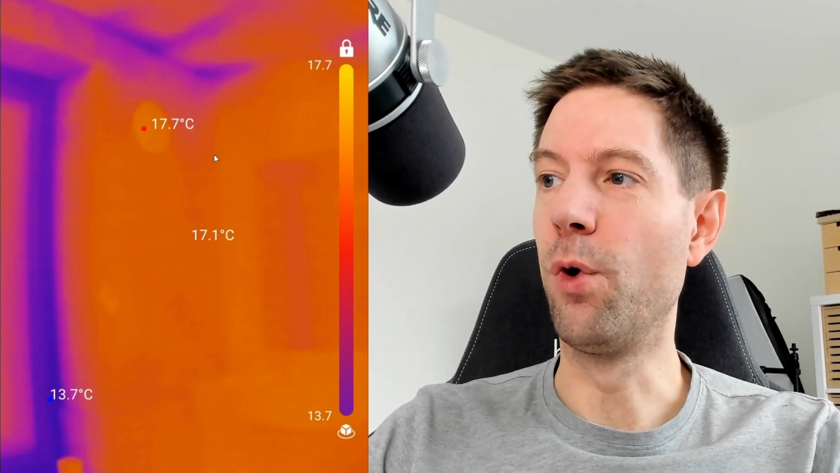So I went into our ensuite then, and I wanted to see whether this vent in our ensuite had a similar problem to the one in the kitchen. Now, interestingly, this is actually very slightly warmer than the rest of the wall here. For reference, this is on the opposite side of the house from the kitchen vent, which means I think warm air is getting pushed out of this vent to the outside world, as opposed to the cold air getting pushed in on the other side of the house.